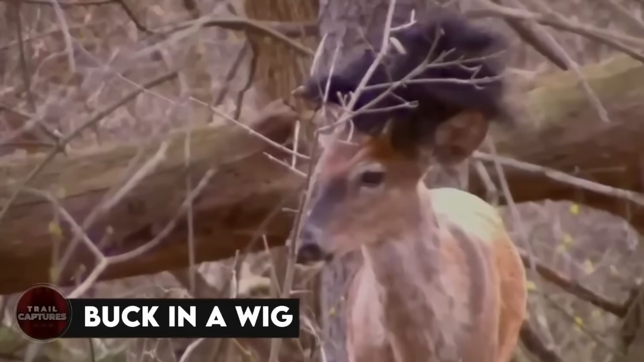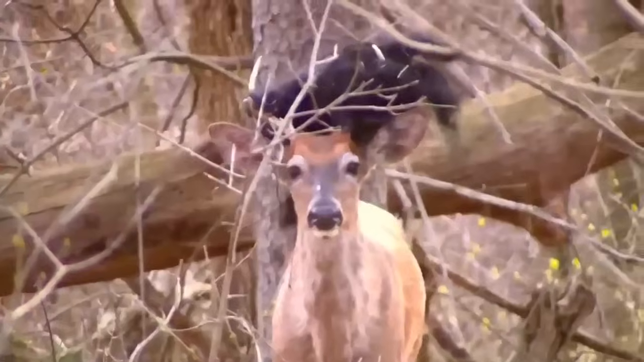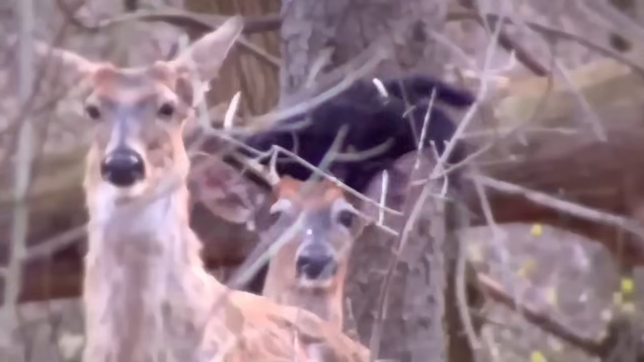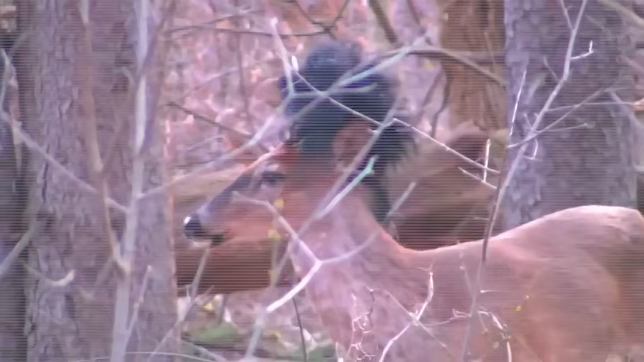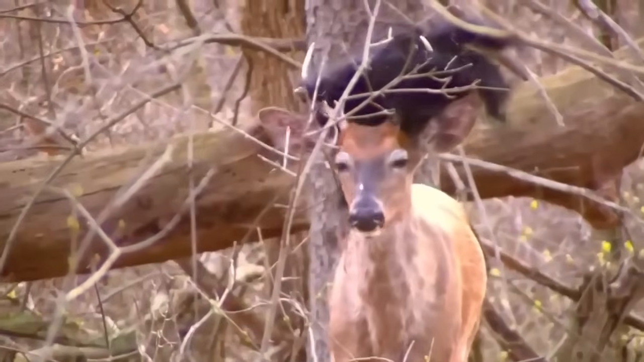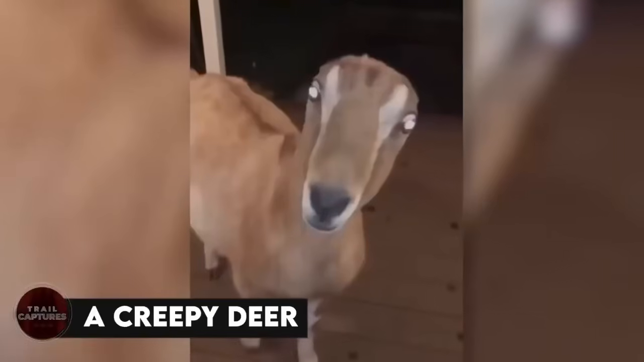Buck in a wig. Have you ever come across the buck who's the handsomest of all? The bad boy grazing the grass and winning all the ladies with his wig on? Well, now you have. This buck was recorded in 2013 and caught the attention of everyone with his stylish wig. It was at first part of his antlers, but then slowly moved on top of his head, making him the most stunning buck ever.